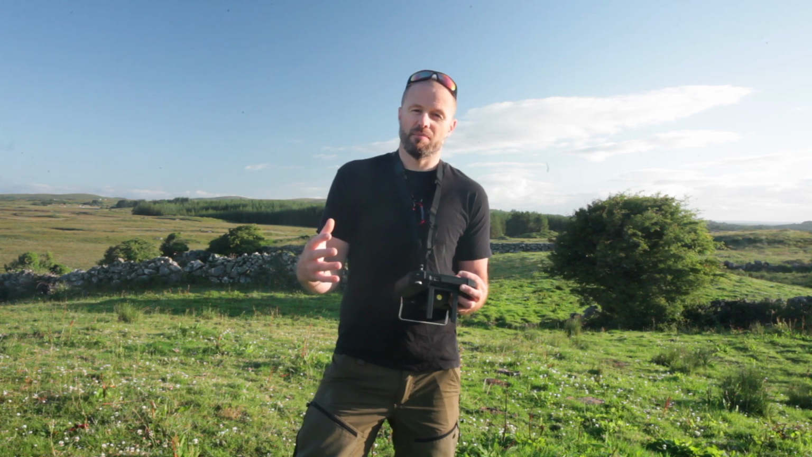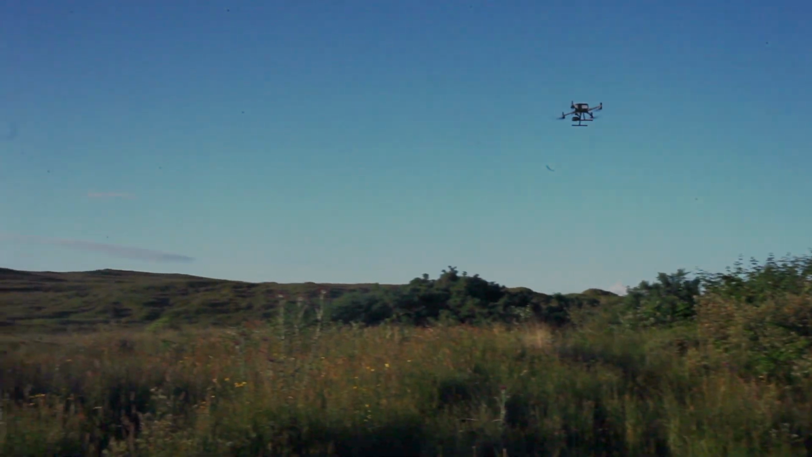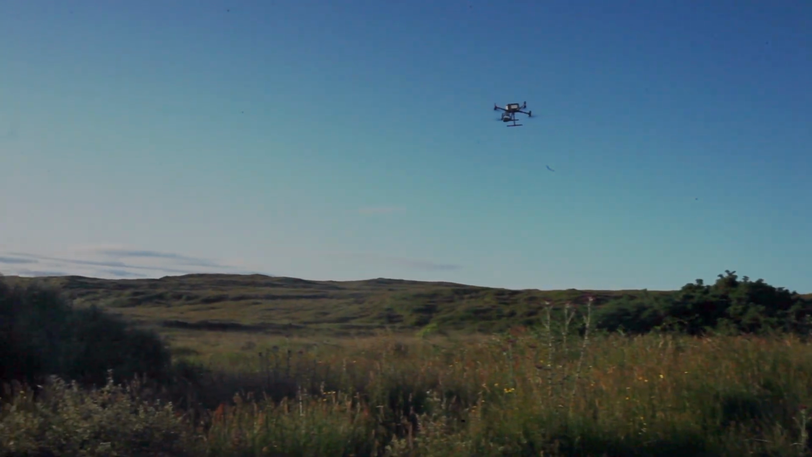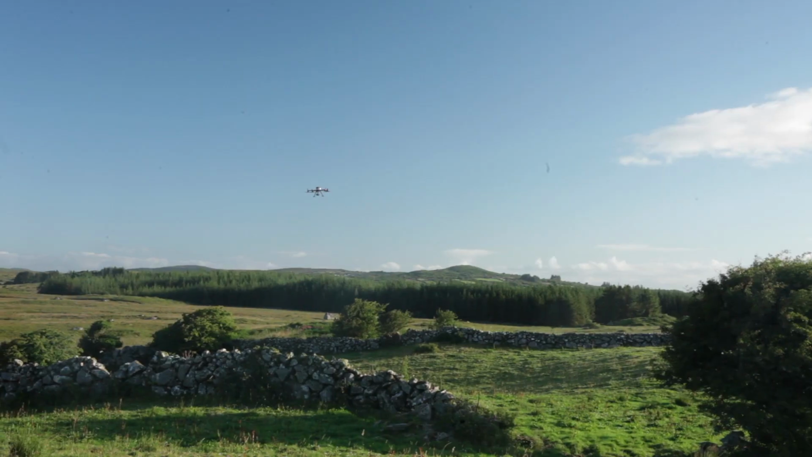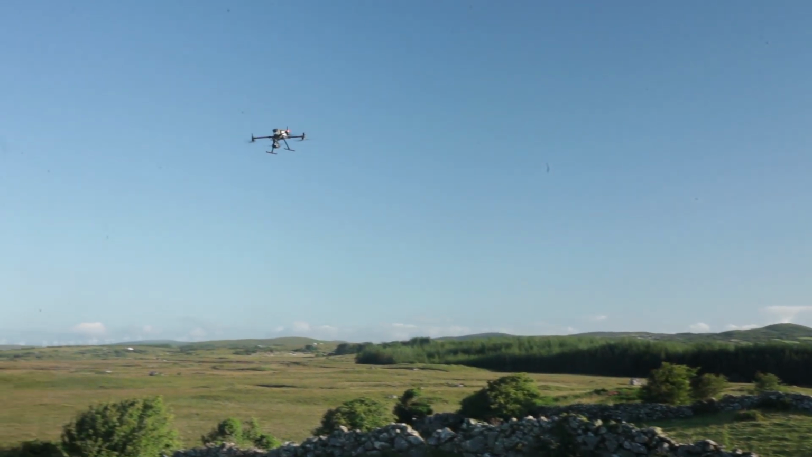And it's obviously a really important factor to ensure that there's no disturbance, that we're not disturbing birds. And you can see that's the case when there's no change of behaviour. And mostly the flights of the drone are 50 metres or above the area that we're actually searching.